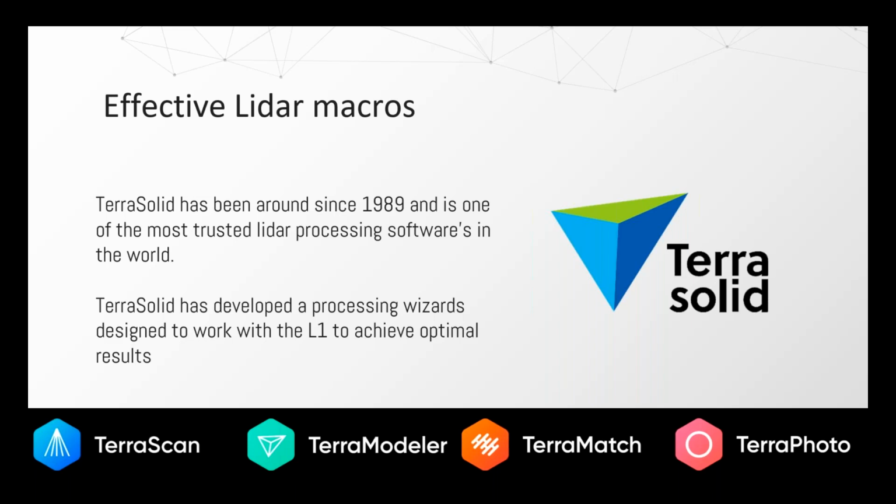As mentioned several times, we recommend the TerraSolid software suite to process this. They have an L1 wizard that really simplifies the process for ground classification, as well as classification of other features, to optimize the L1 for data extraction. They're one of the most trusted names in LiDAR software. They've been around forever. And actually, they have a webinar tomorrow. If anyone's interested in learning more, they're going to be talking about some new tools they built with TerraMatch for the L1 system that fit with everything that Run and I are talking about. It's just another tool to help better your information.